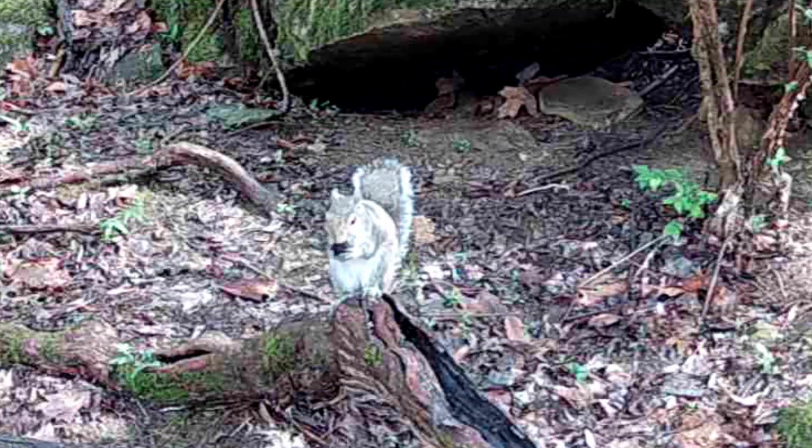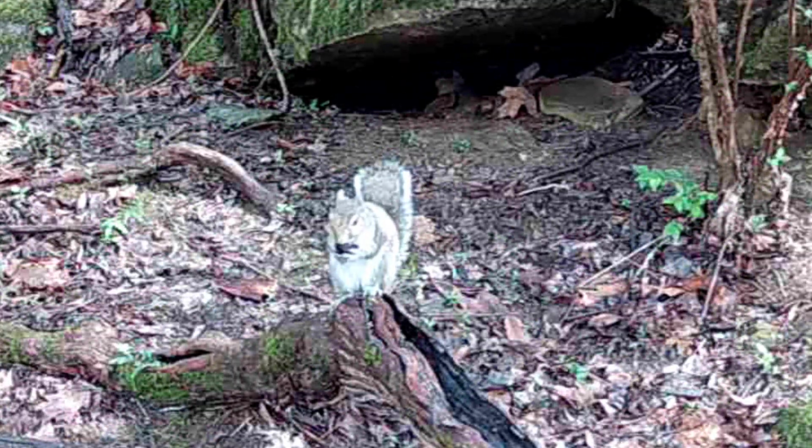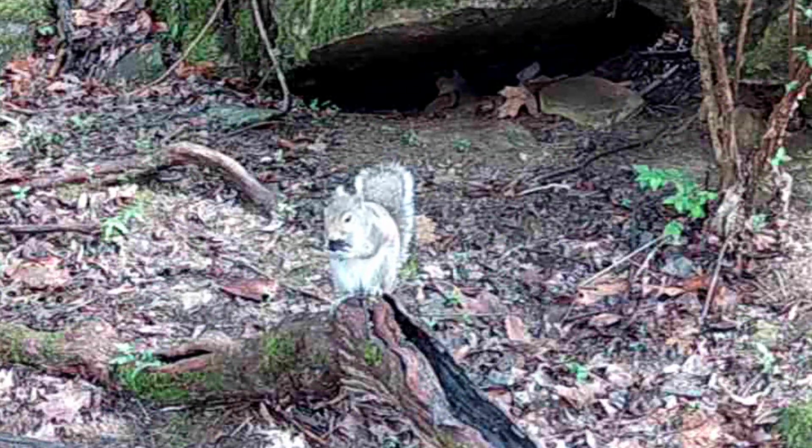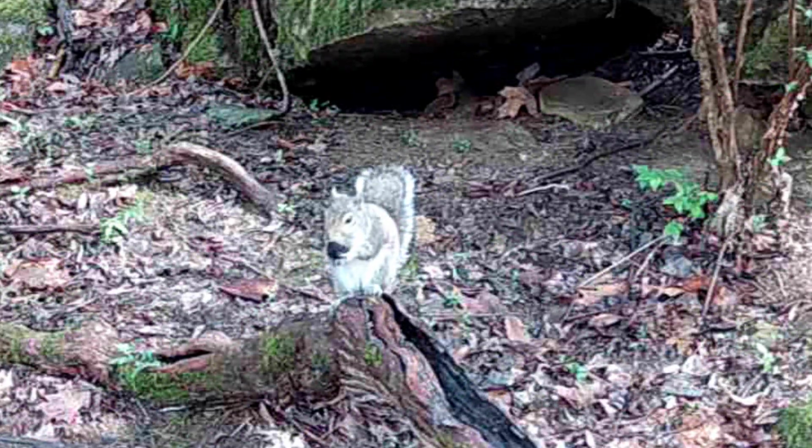But old Ricky, he loves his little perk. He's got him an old walnut here. He has a good time. Loves this little spot. He's here constant.